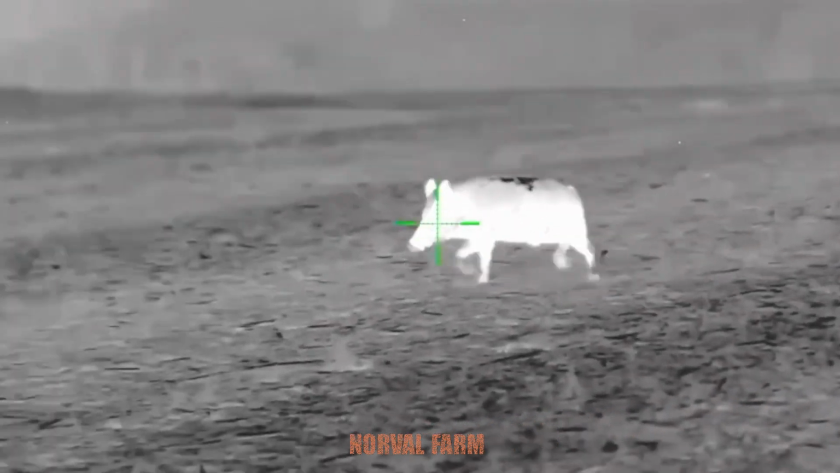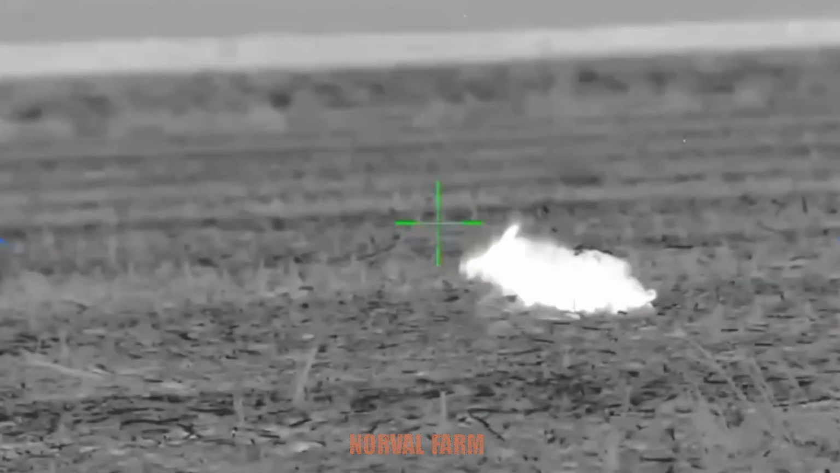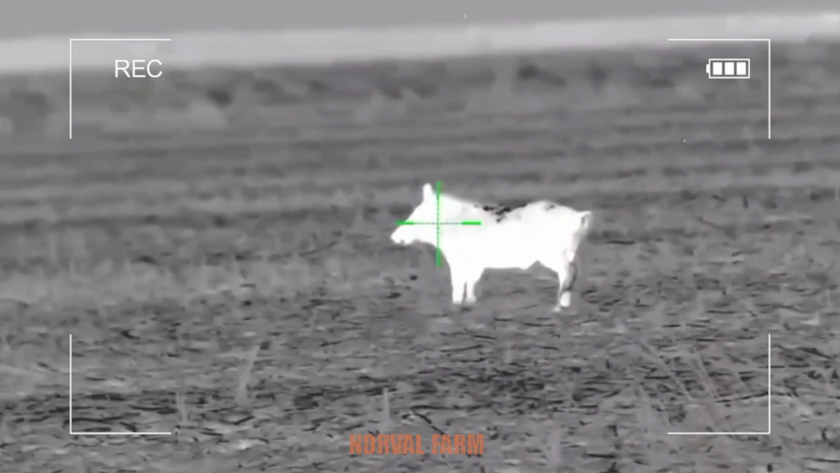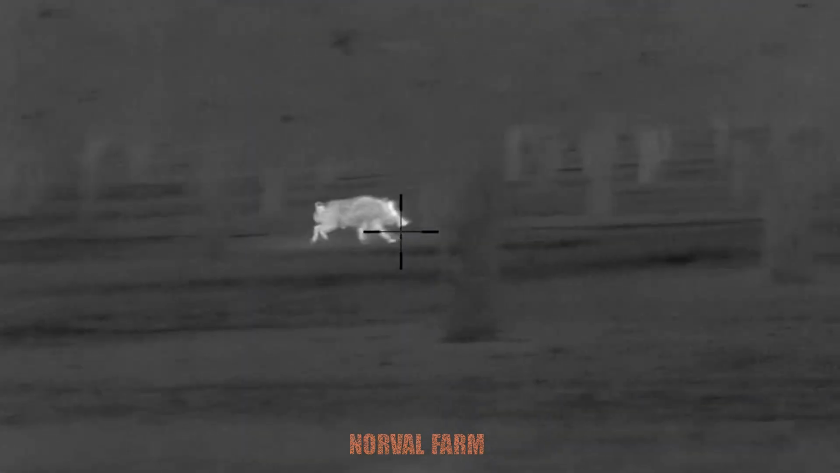Not missing the opportunity, we decided to track down the surviving boars. A target was spotted. Swiftly raising my rifle, I pulled the trigger. The sharp crack of the bullet echoed through the silent night. One beast collapsed, motionless on the cold grass. The night hunt concluded with victory for the season hunters.